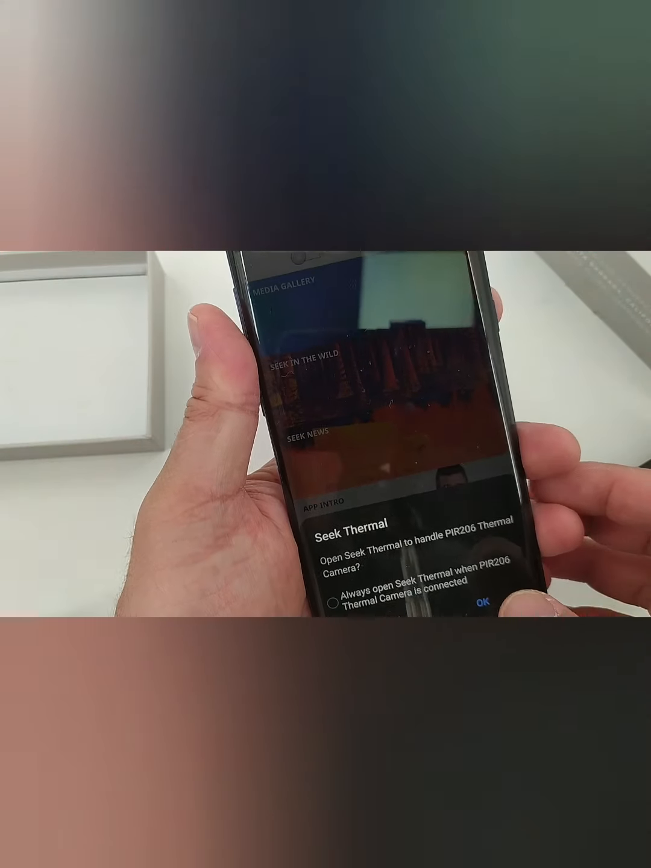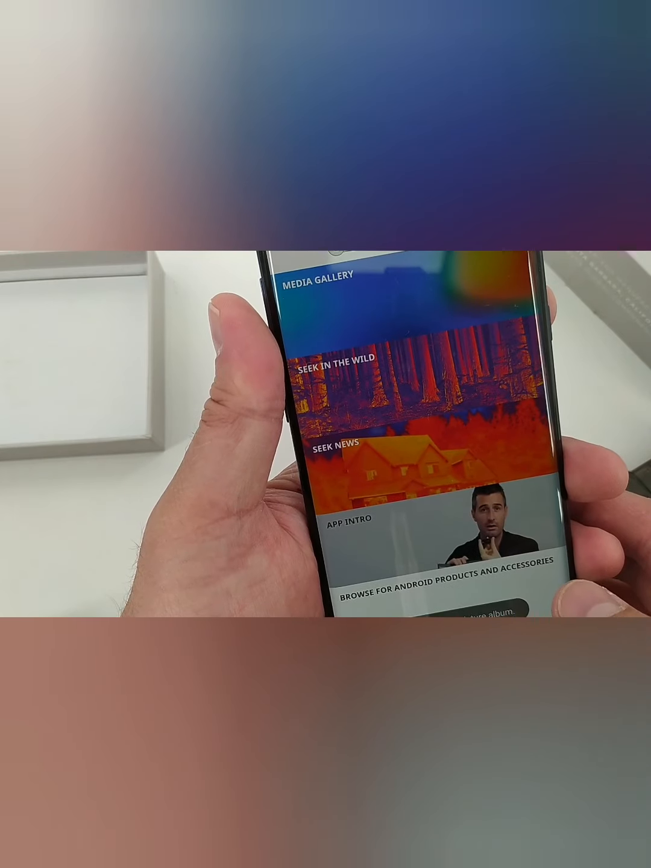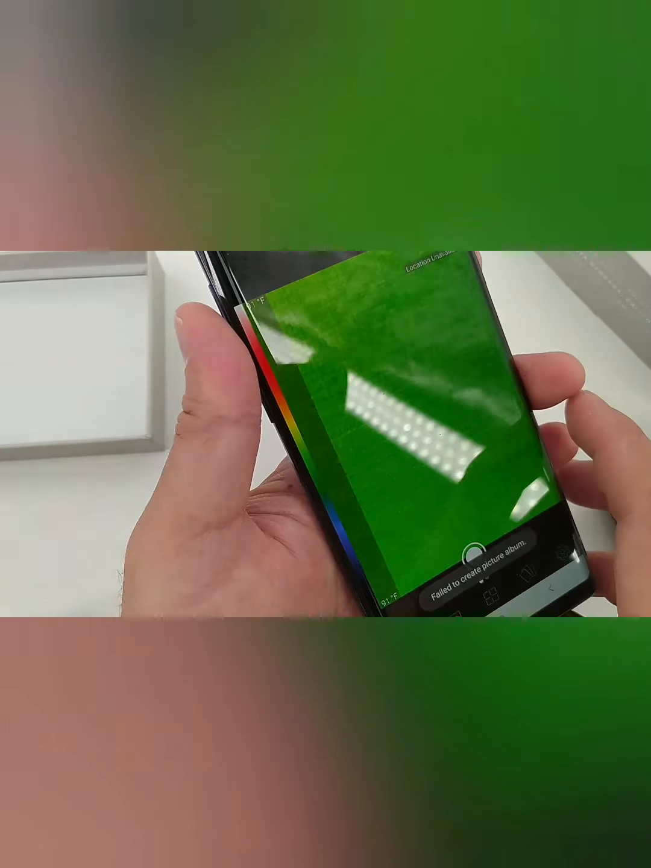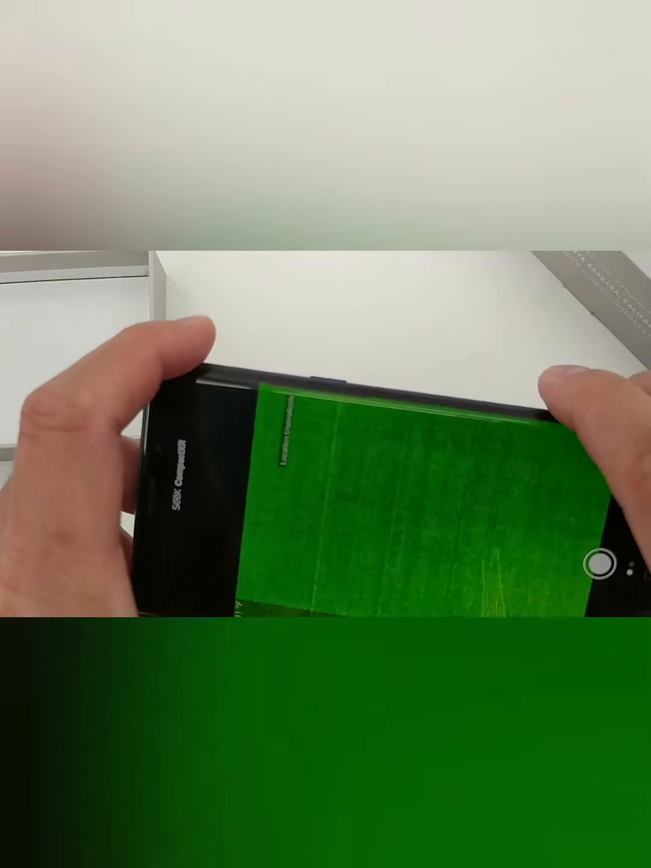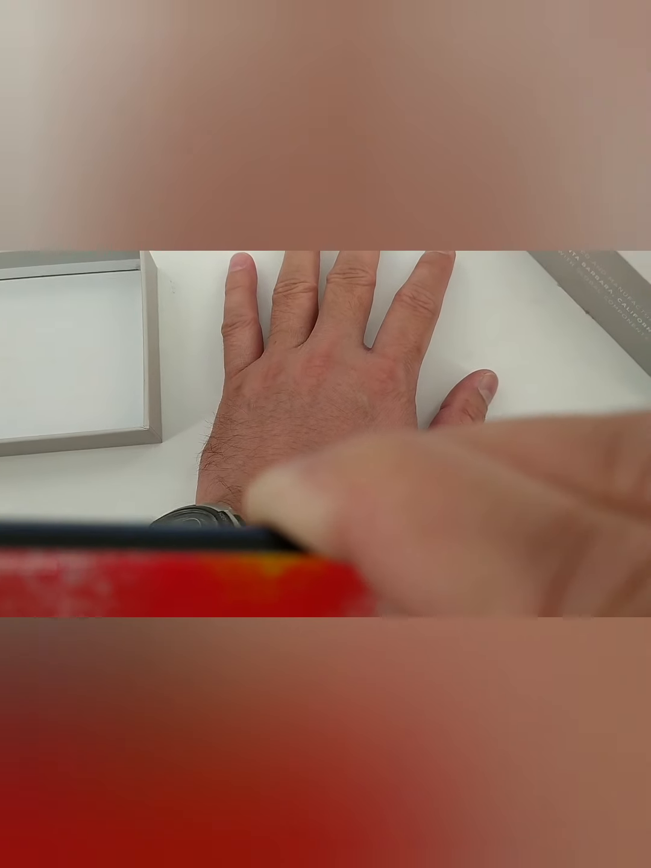Let's plug it in, set some settings. Yeah, there you go. So let's try this thing on my hand and let's see what it looks like under a thermal camera. Oh wow, there you go.